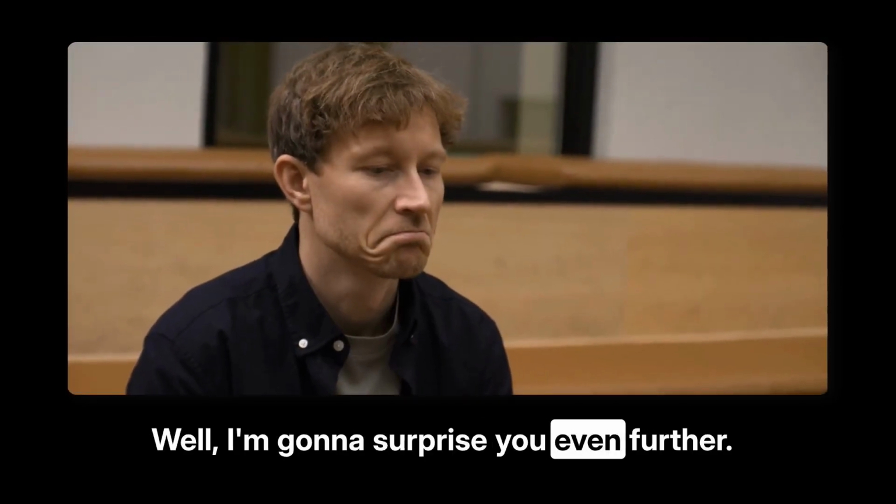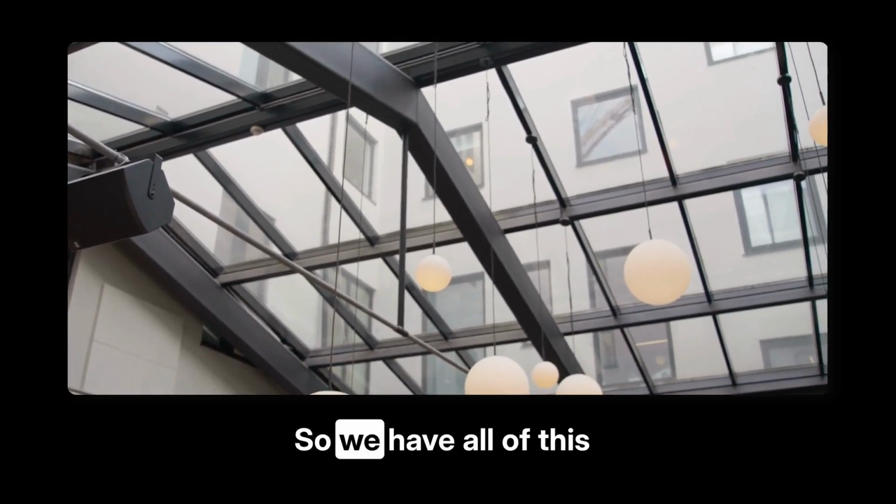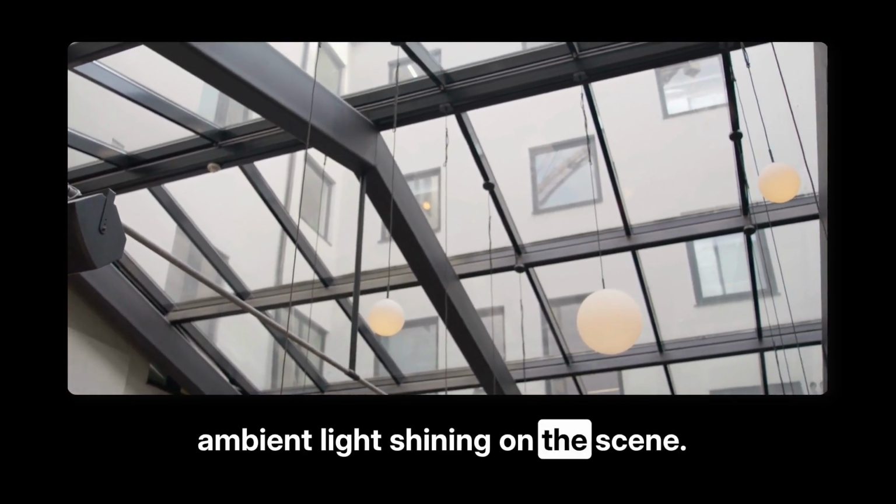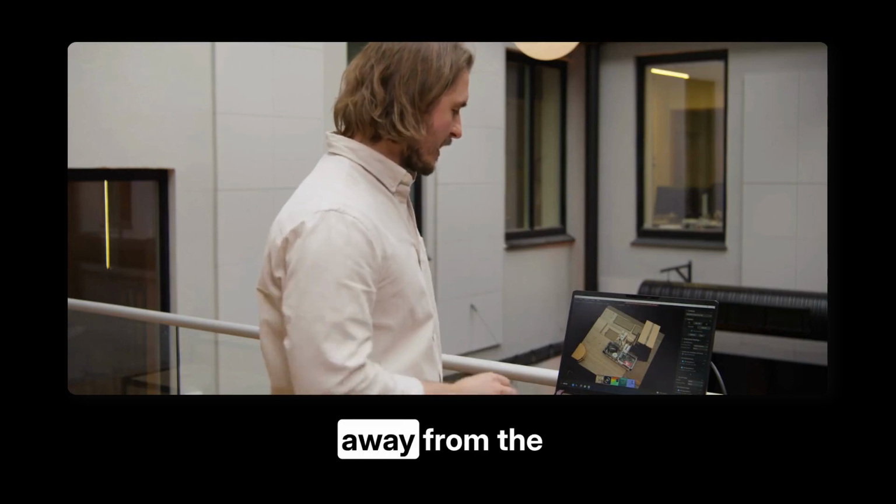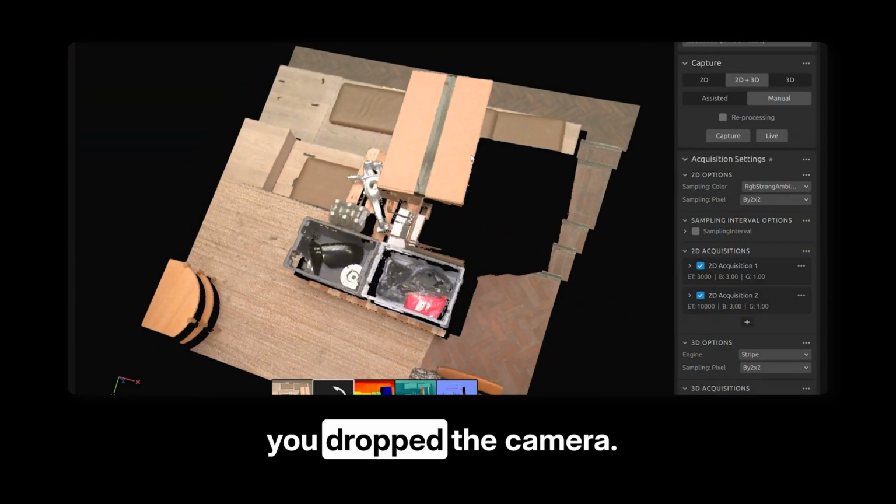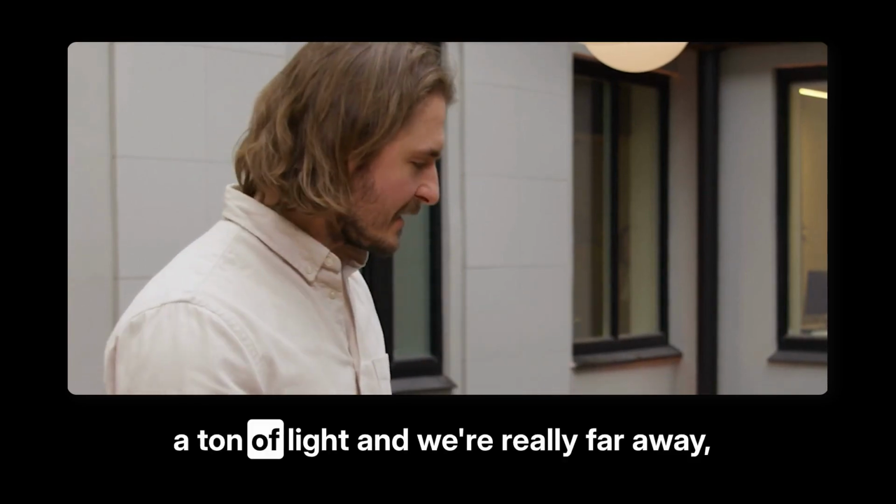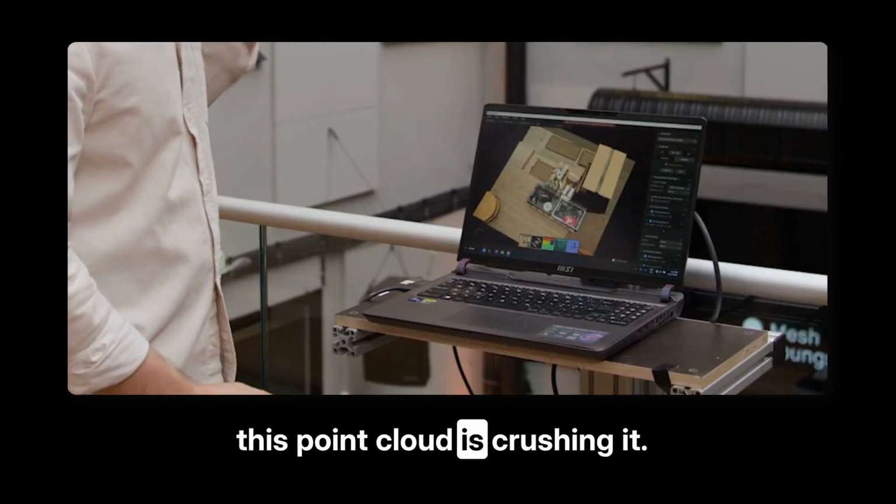Well, I'm going to surprise you even further. If you look up, we have a glass ceiling. So we have all of this ambient light shining on the scene. We're 4.5 meters away from the pallet here, as well as you drop the camera. This is kind of crazy. I would not recommend this. But even though we have a ton of light and we're really far away, this point cloud is crushing it.